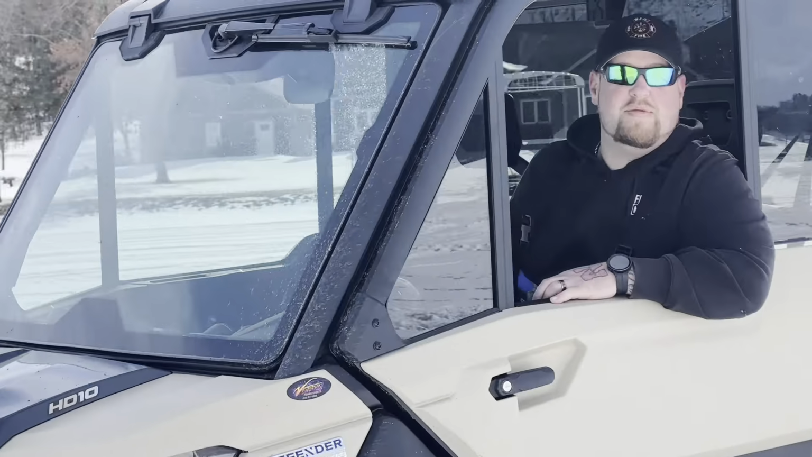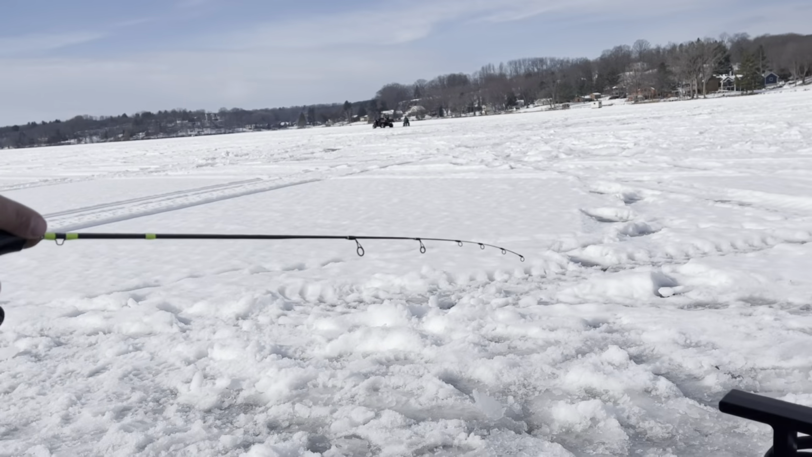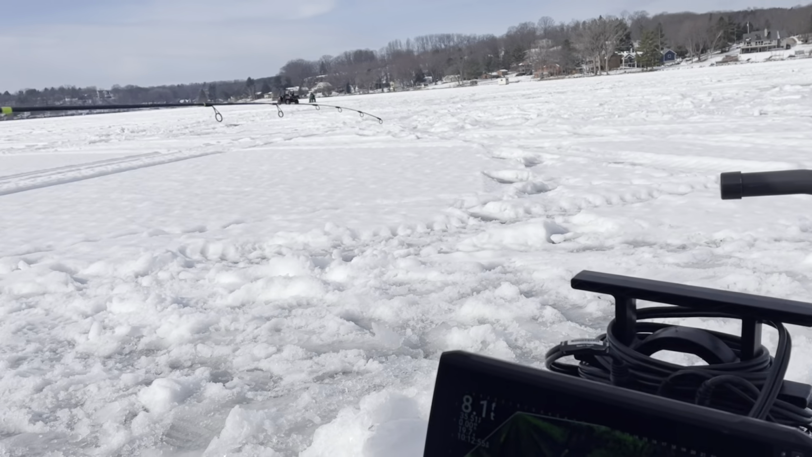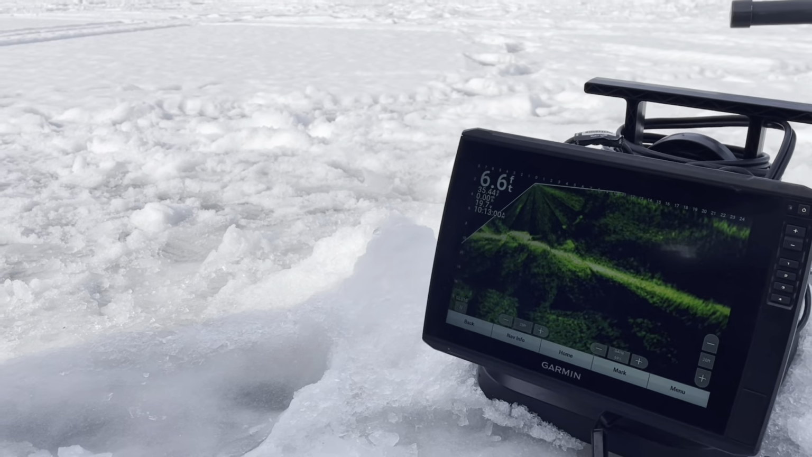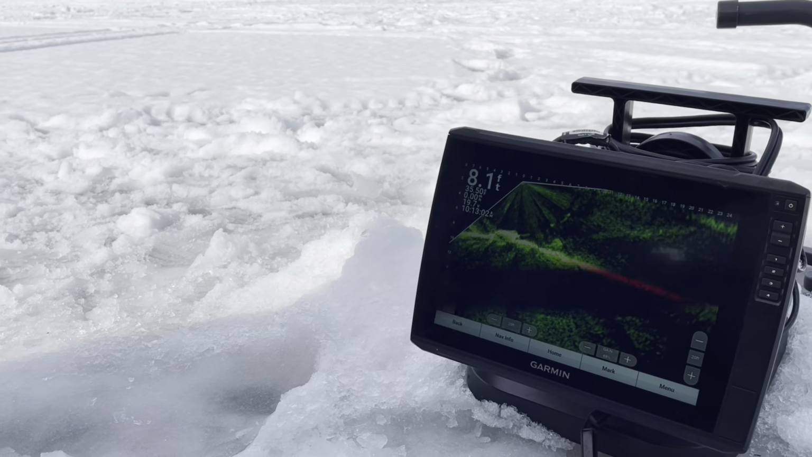Fish ain't gonna bite, we'll just play with the Can-Am. You got close right just then. Yeah, just have to be patient. I know this spot should be producing fish for us.